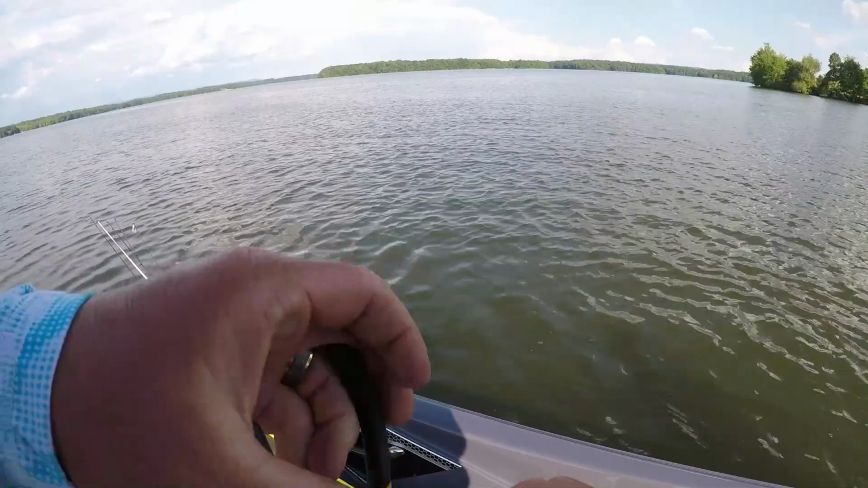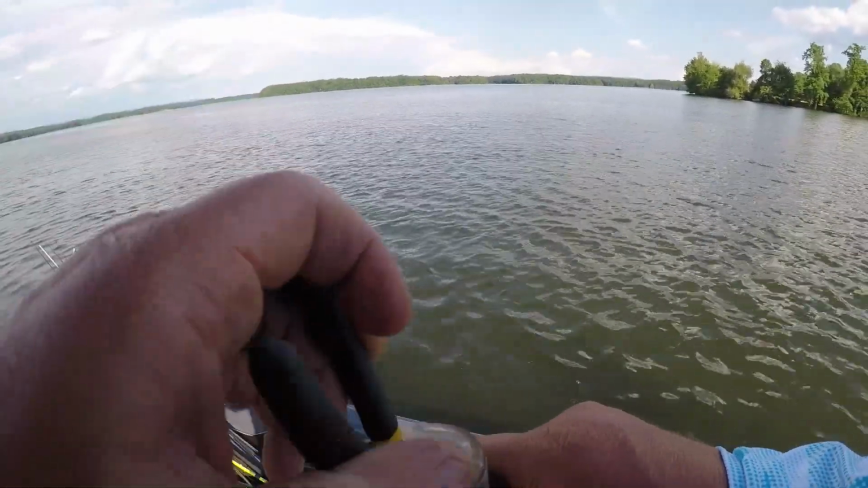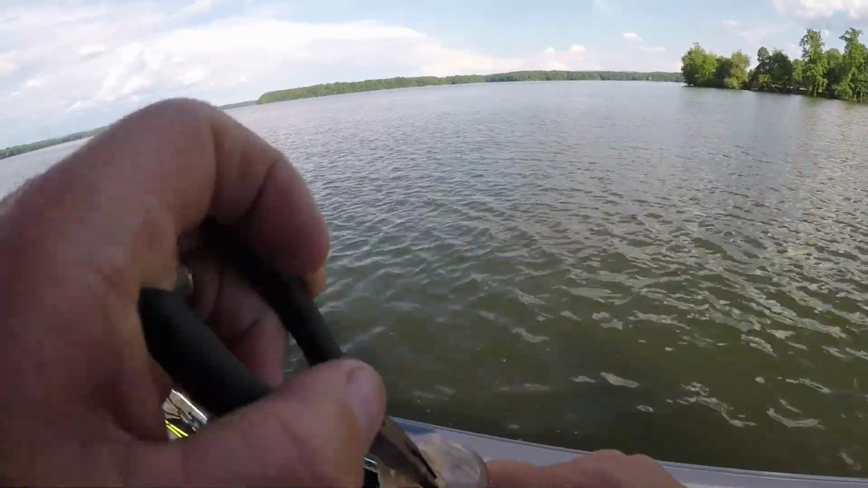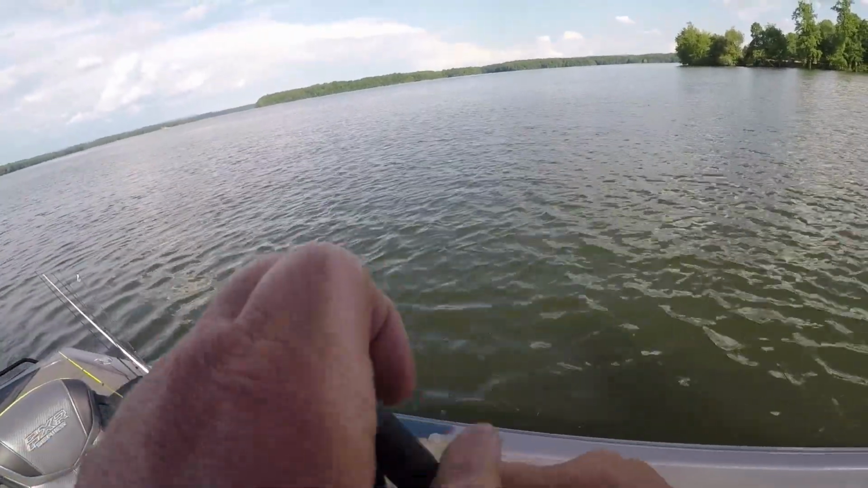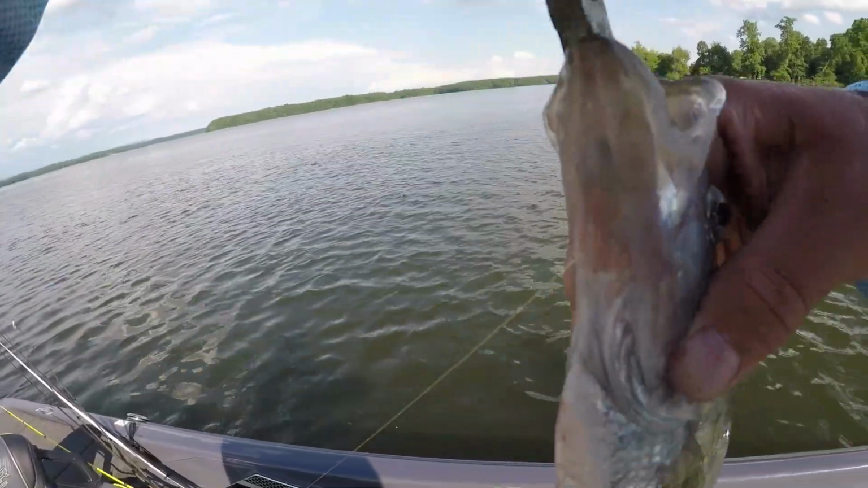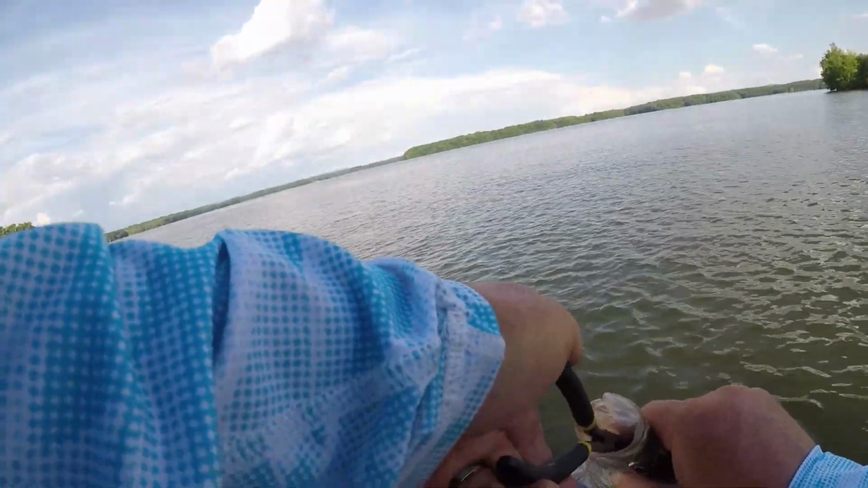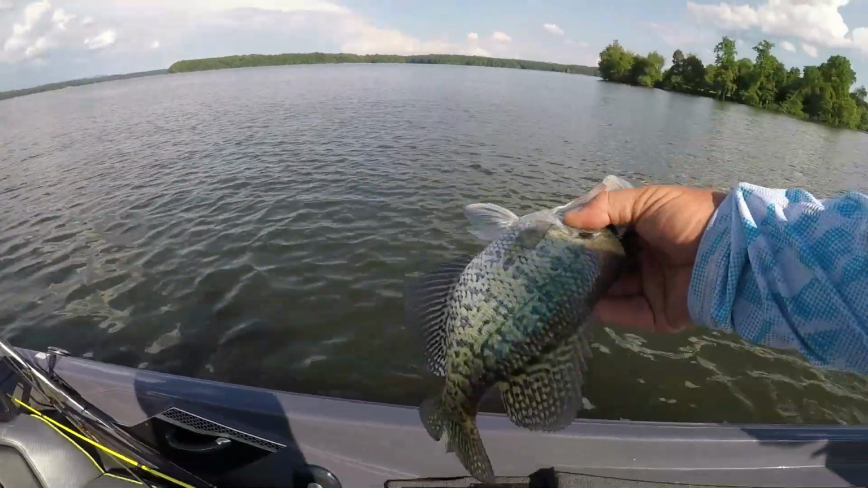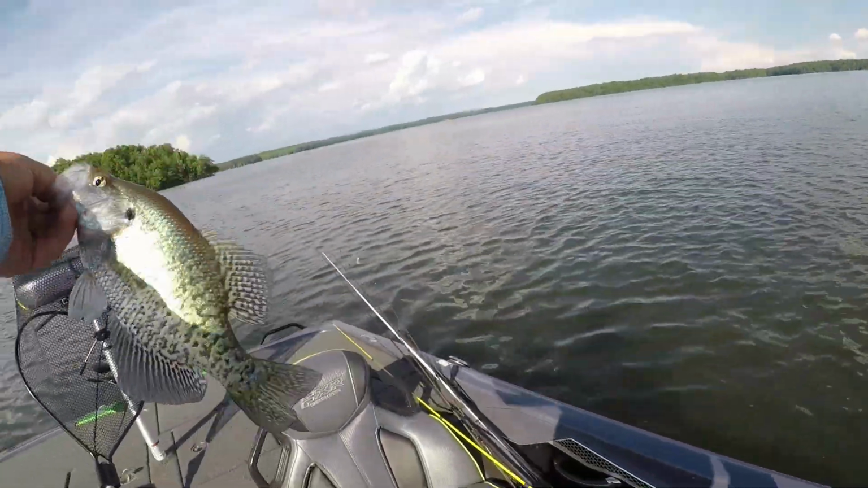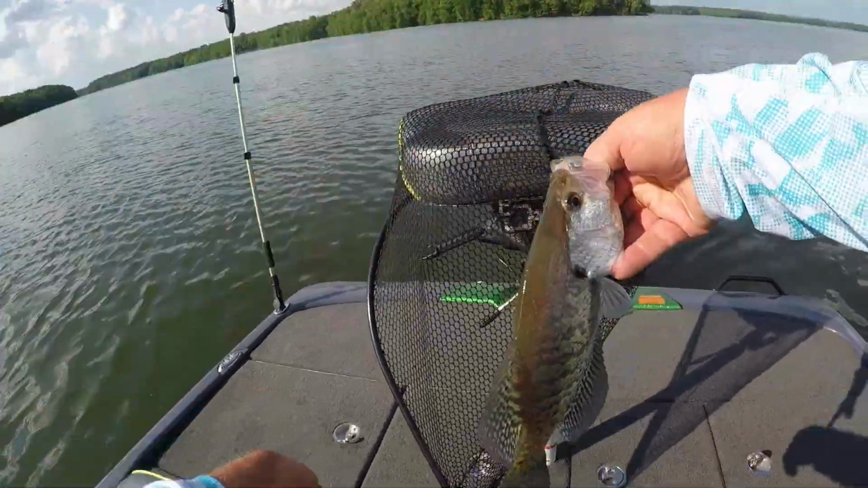Well, I tell my boys, when they swallow it that deep, you don't set the hook quick enough. So I guess I need to tell myself that. Well, he wasn't coming off. That's an 11, 12-inch white crappie.